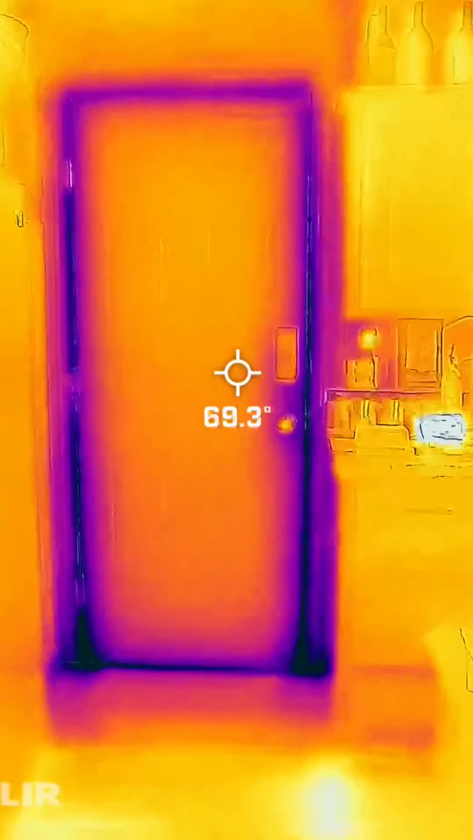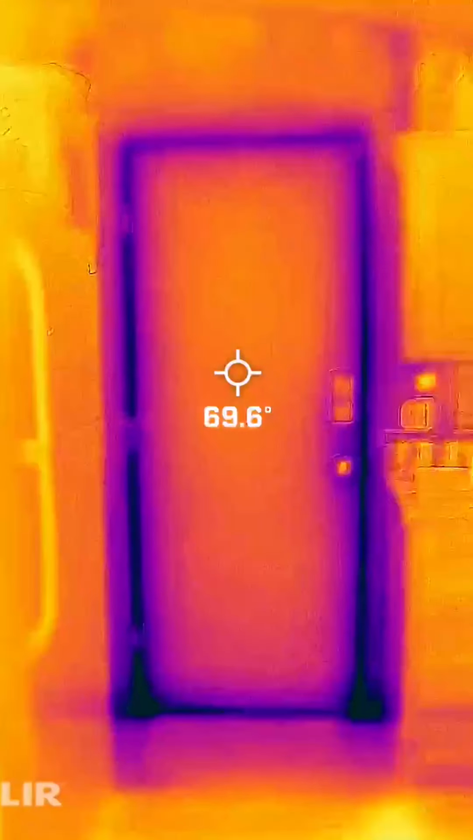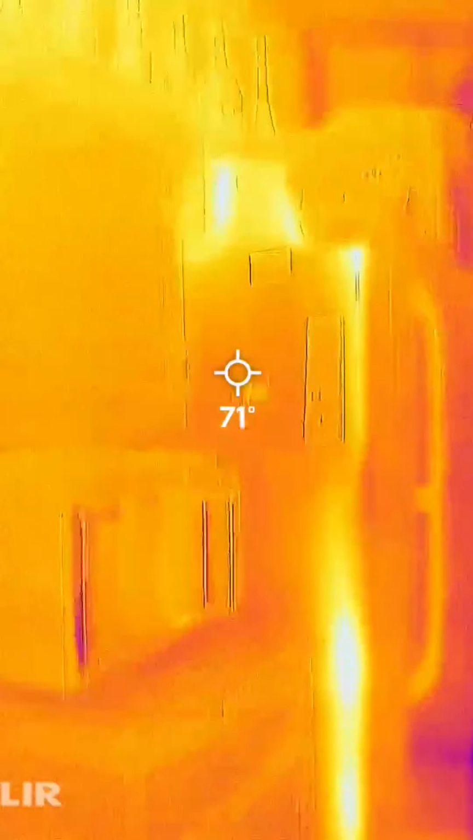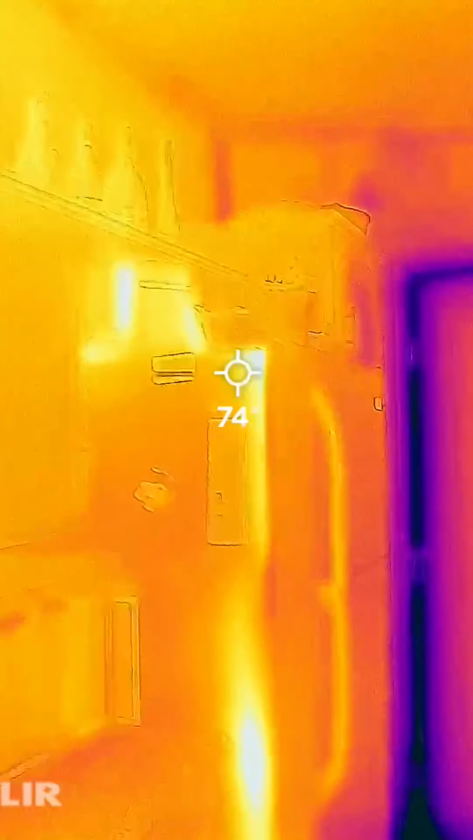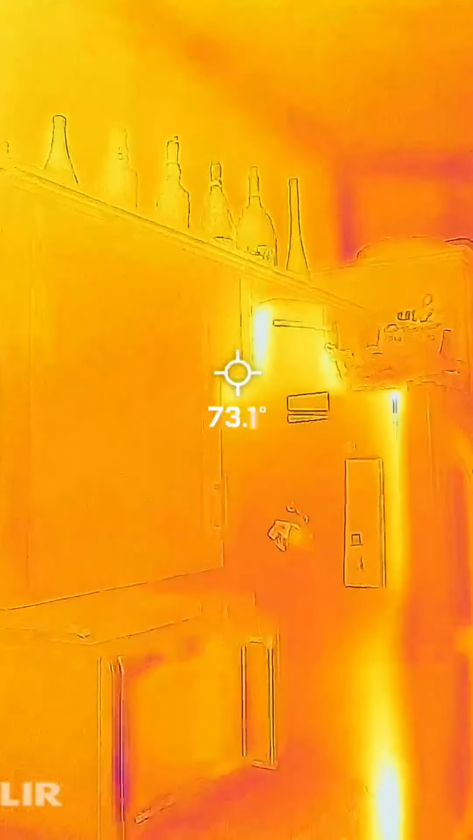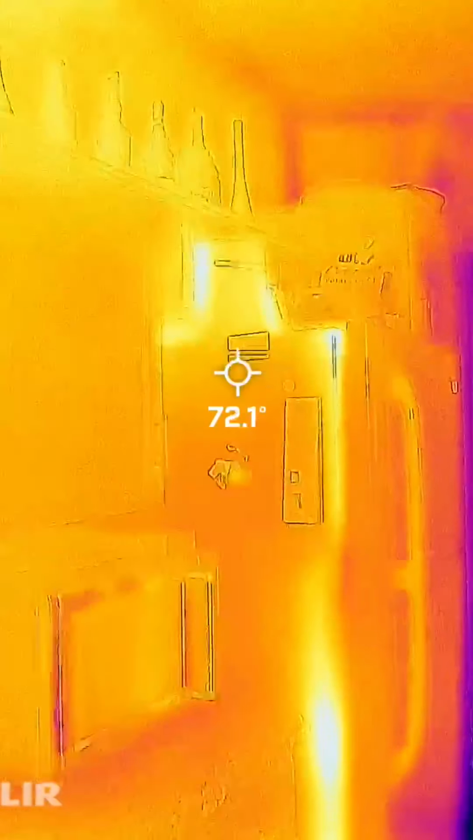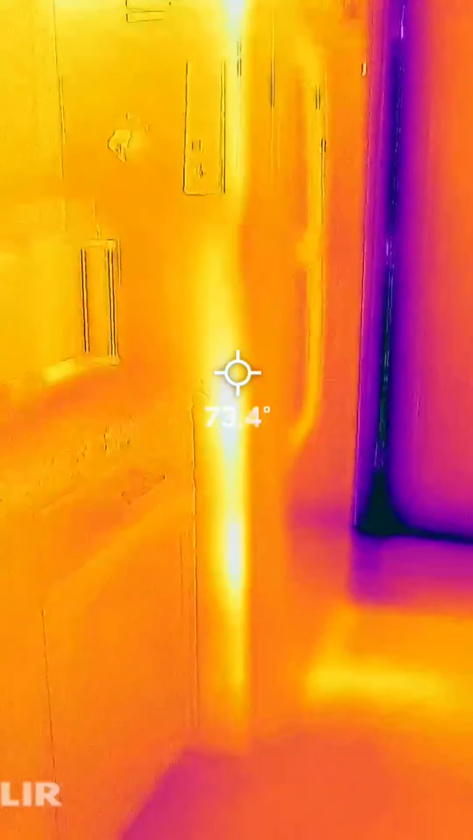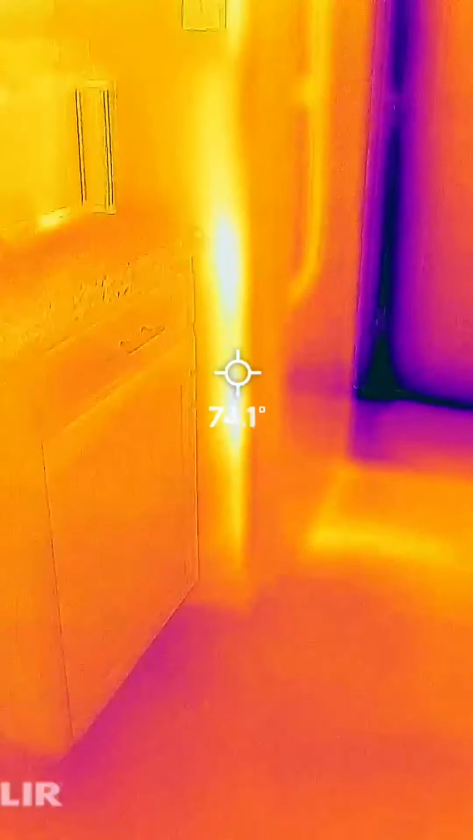You can see the cold coming through. Up above the refrigerator, and this is sort of the back of the refrigerator, you can see the heat that's being generated by the refrigerator. And it appears that my refrigerator door seal is not all that great either.